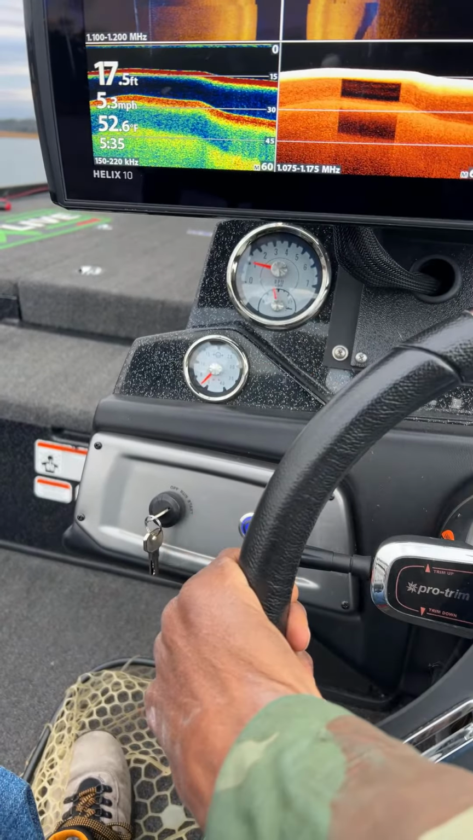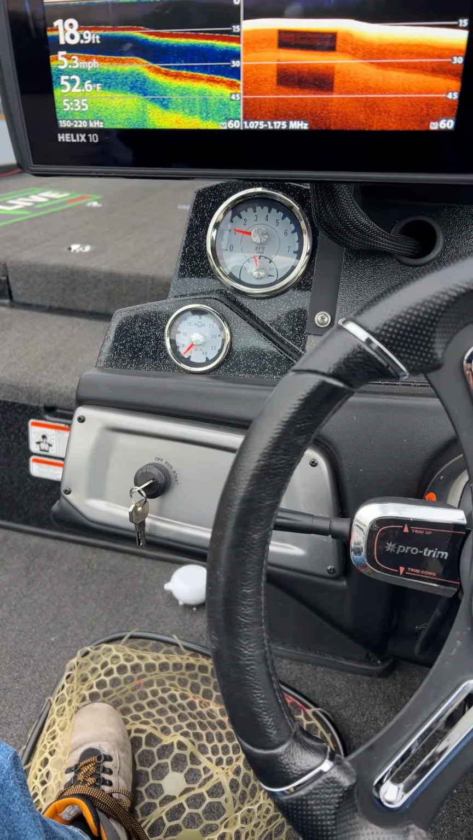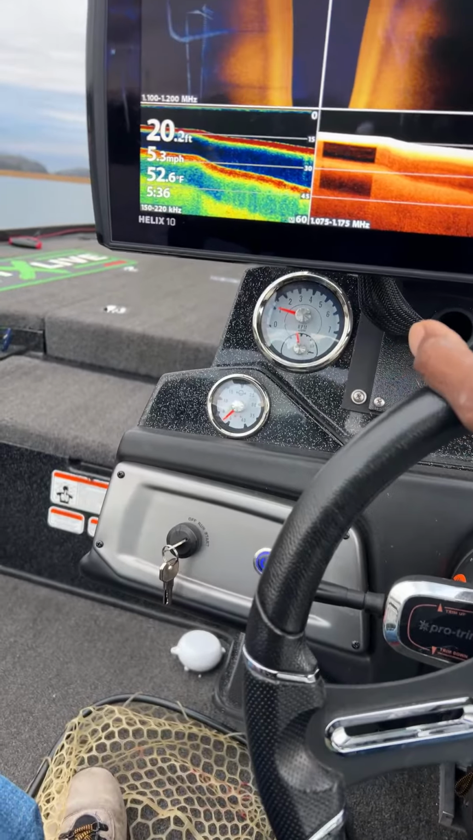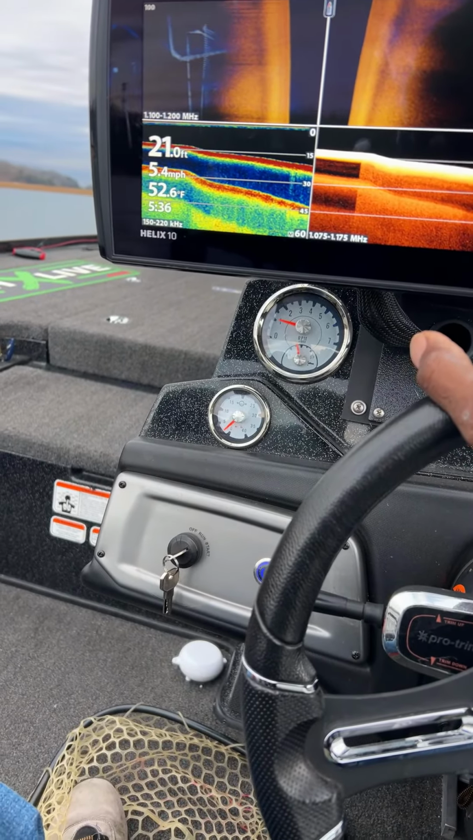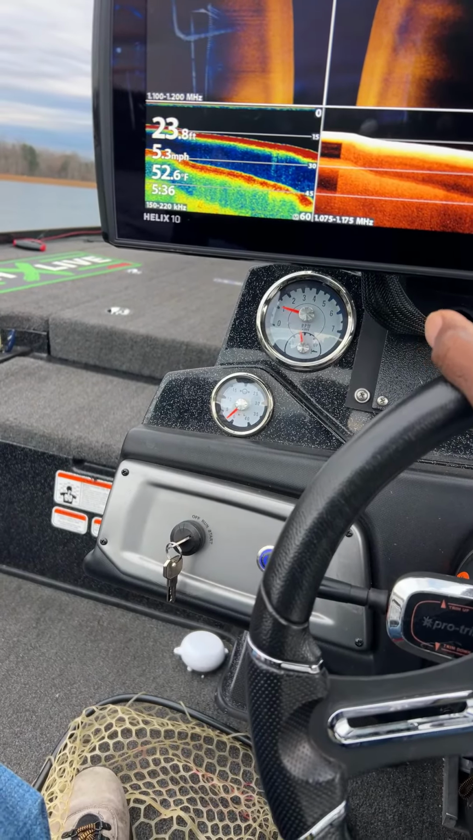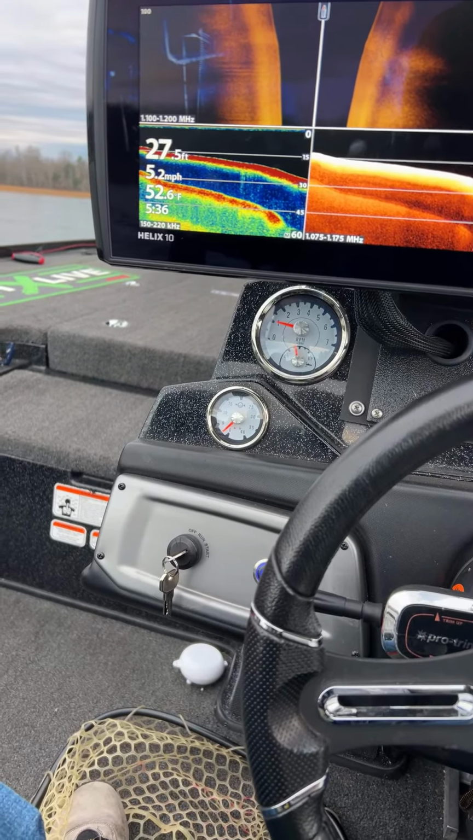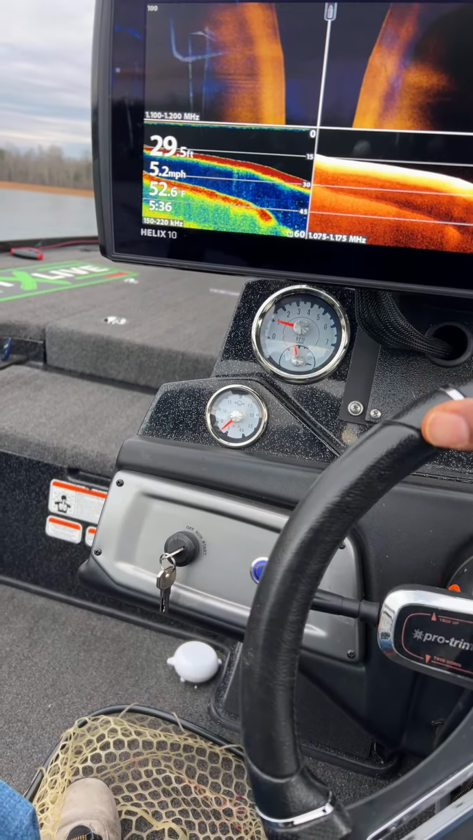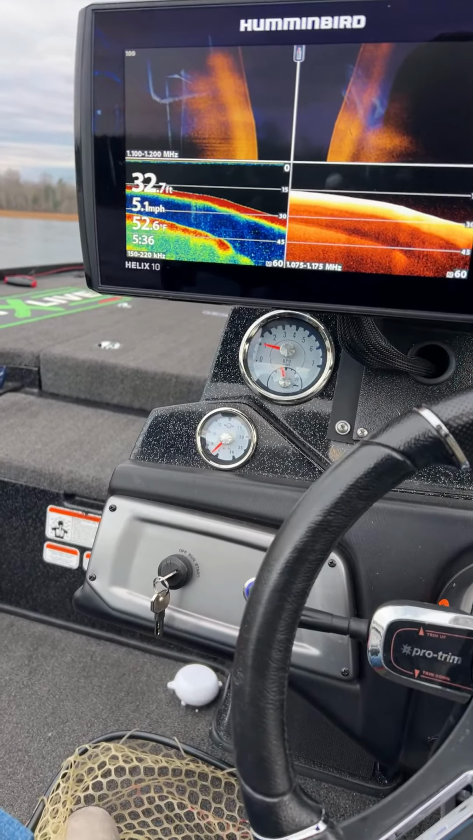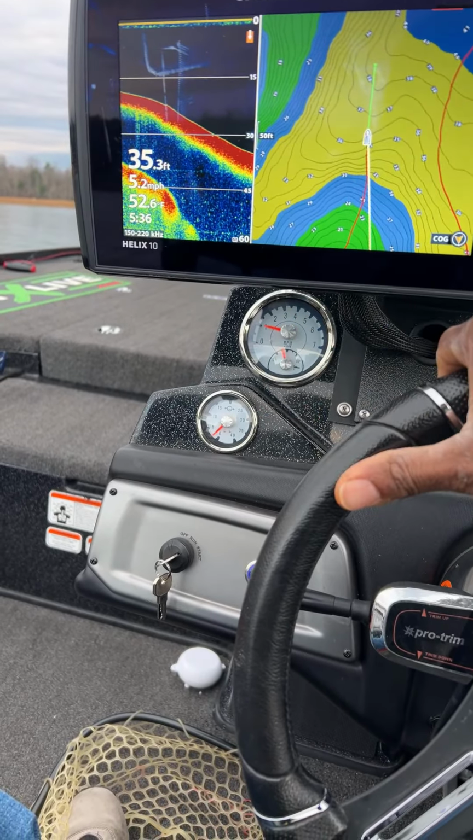DL Peck says, yes, bass can be in 50 feet of water, but it depends on the species, season, and conditions. They are not strictly surface fish. Oh yeah, I've caught spotted bass in 80 feet of water before on a drop shot in the timber. All right, let's see, guys. So yeah, we just ran out this point. We just went straight down the middle of that point and nothing.